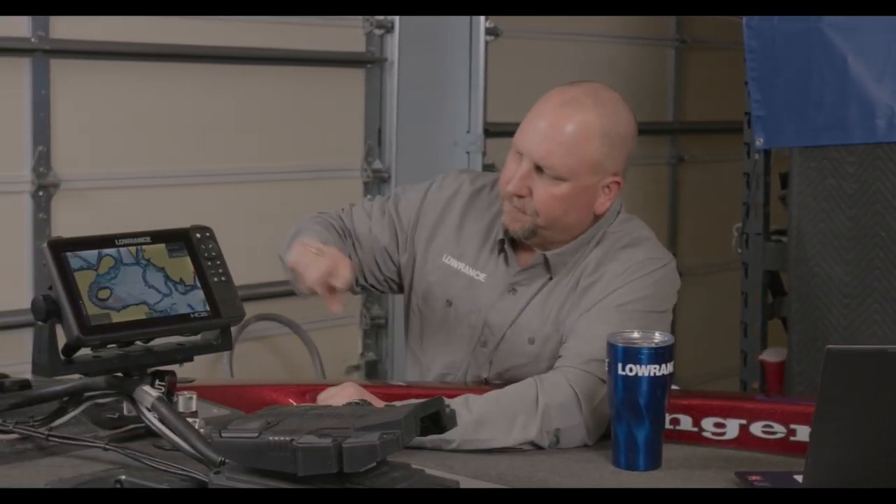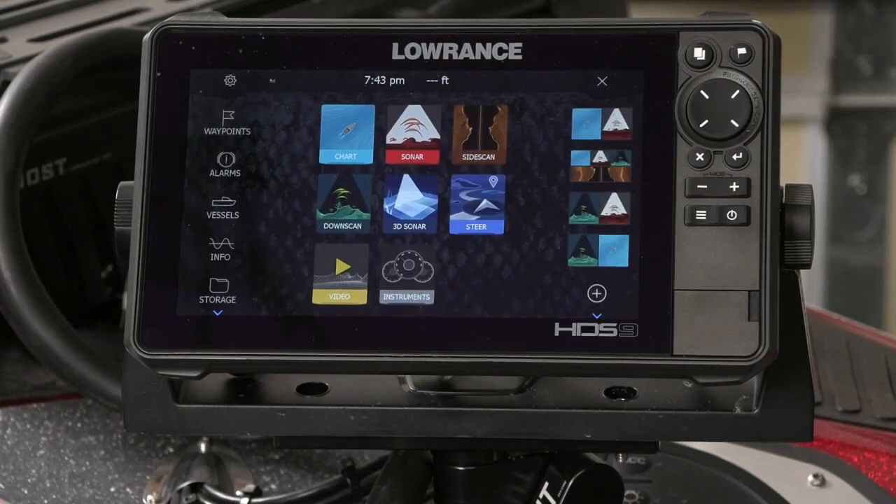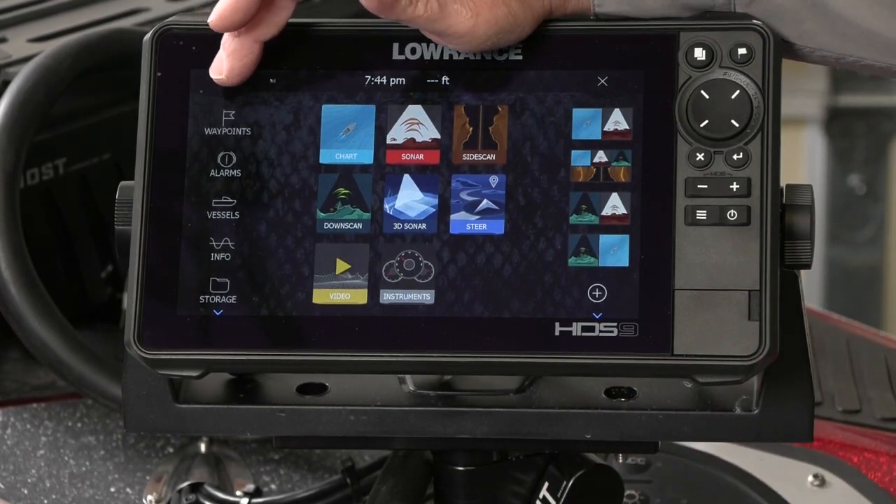So this unit has updated. Now I'm going to show you how to get to the 360 option. If I hit my Pages key, normally you would expect to see things pop up here immediately, and it does not. We've left it so that you can turn it on and off as you want.